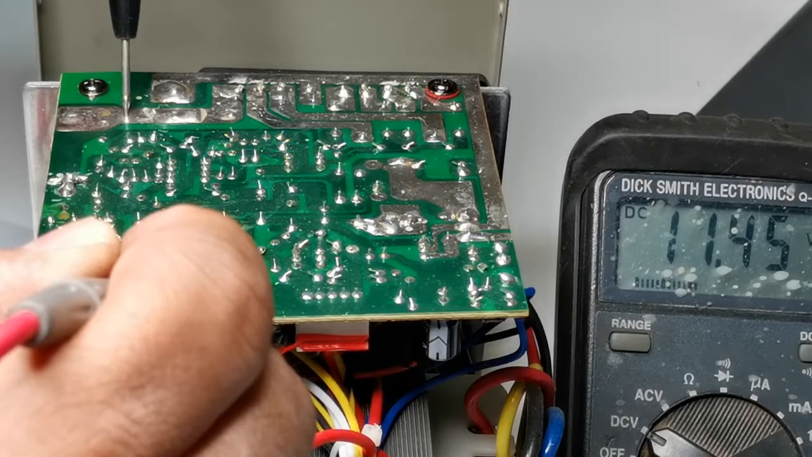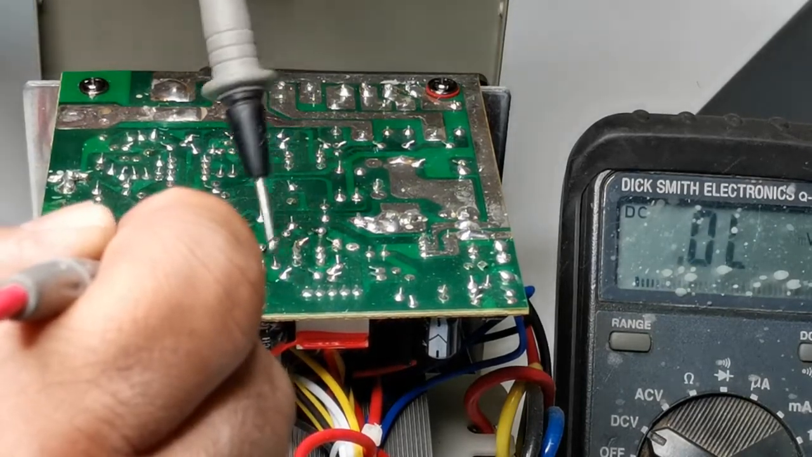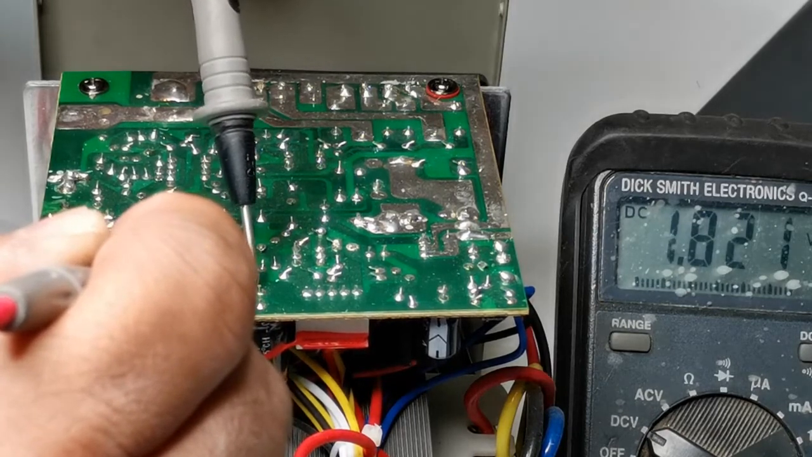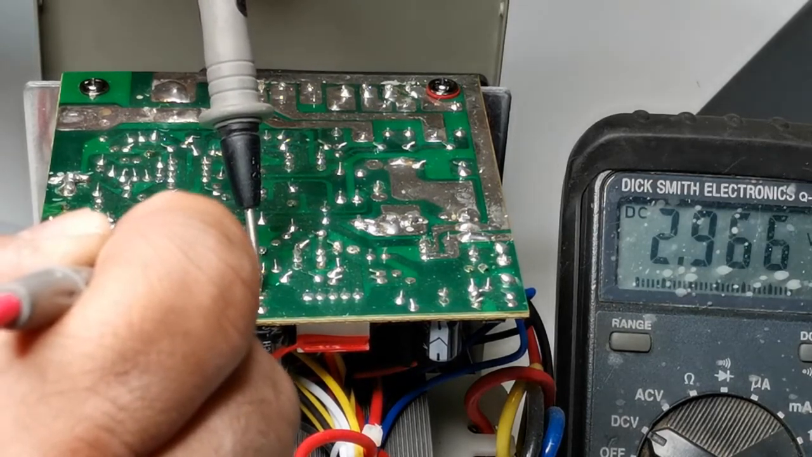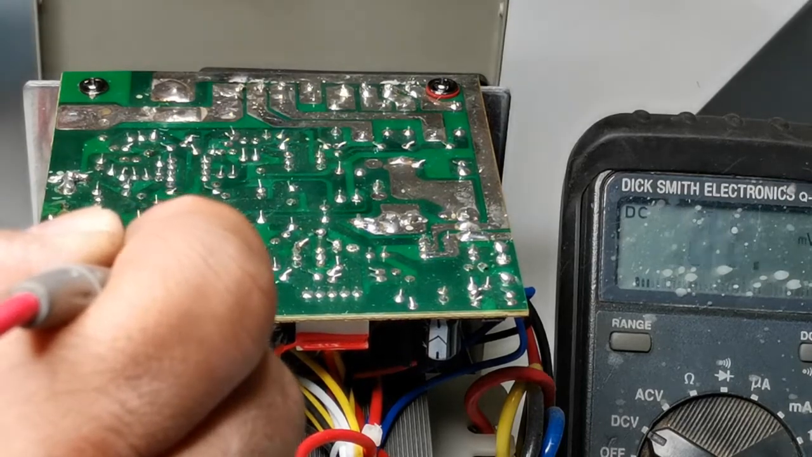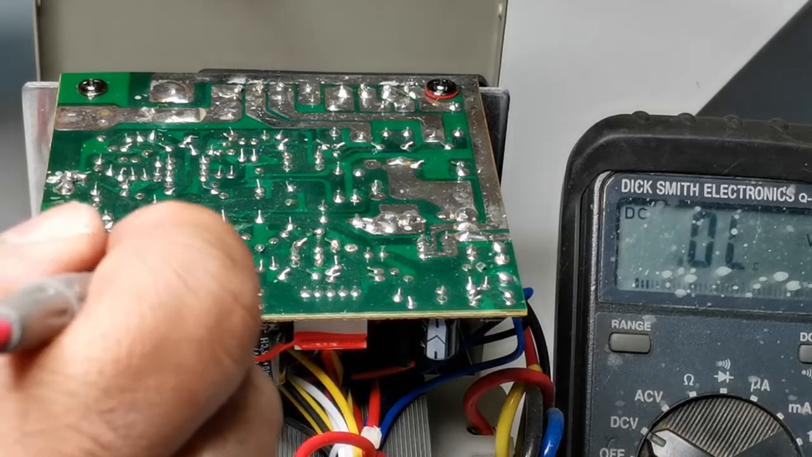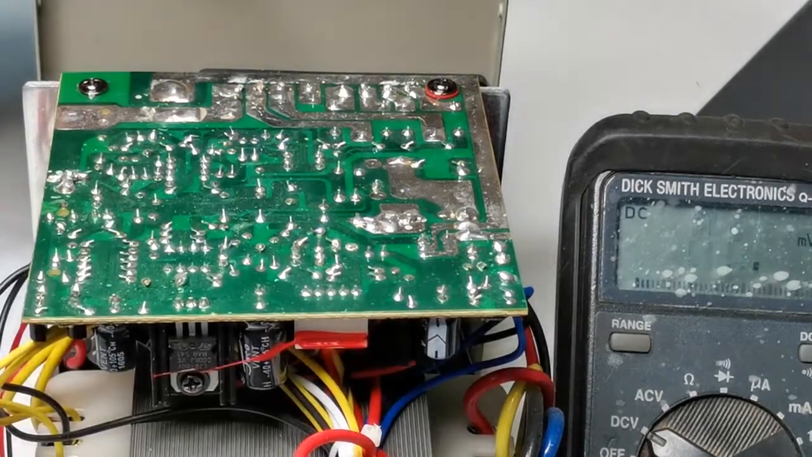It's dropping. When you test between output and ground we should have 12 volts regulated, but at the moment we only have 2.96 volts. So obviously something's loading on the output. So we'll switch this off.